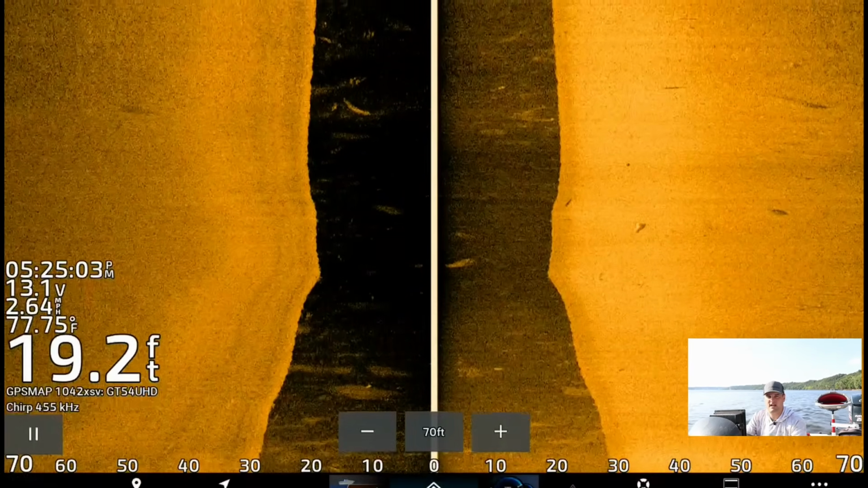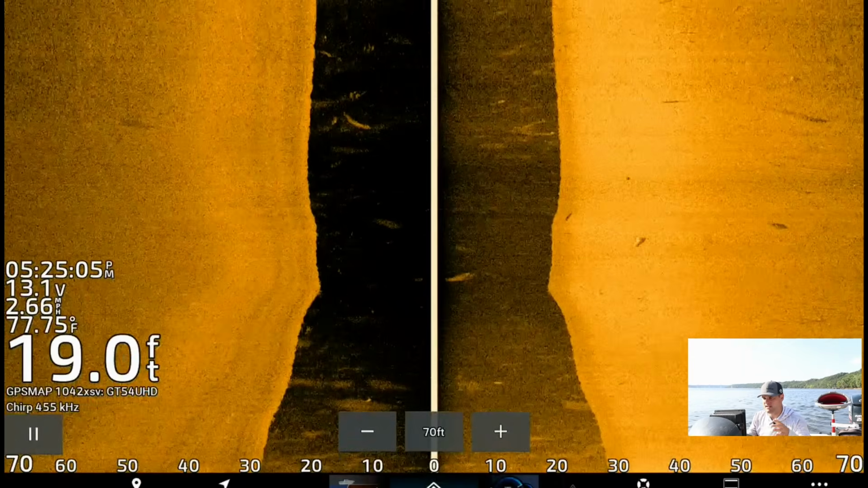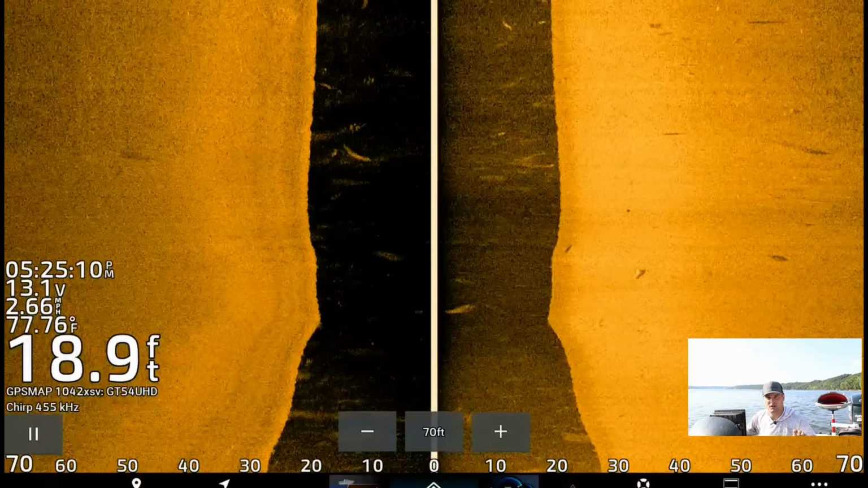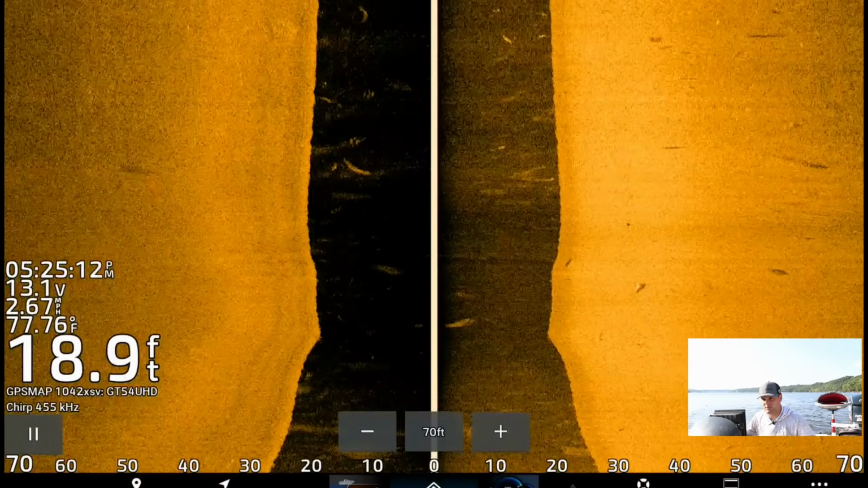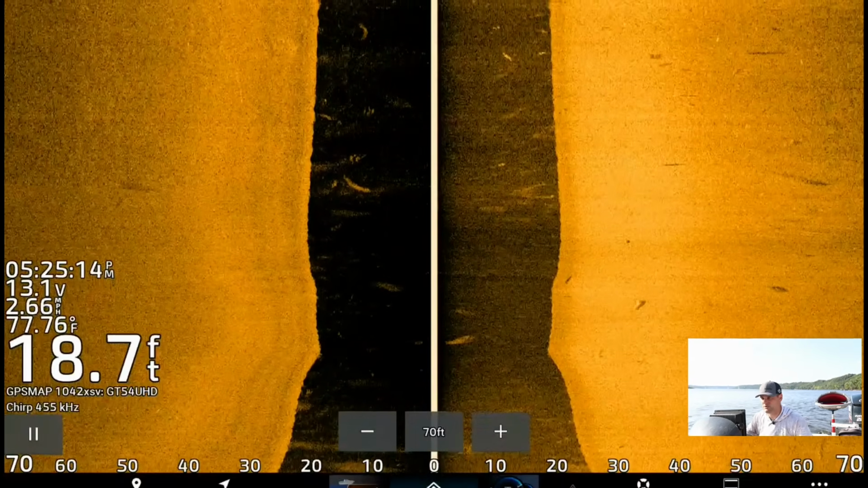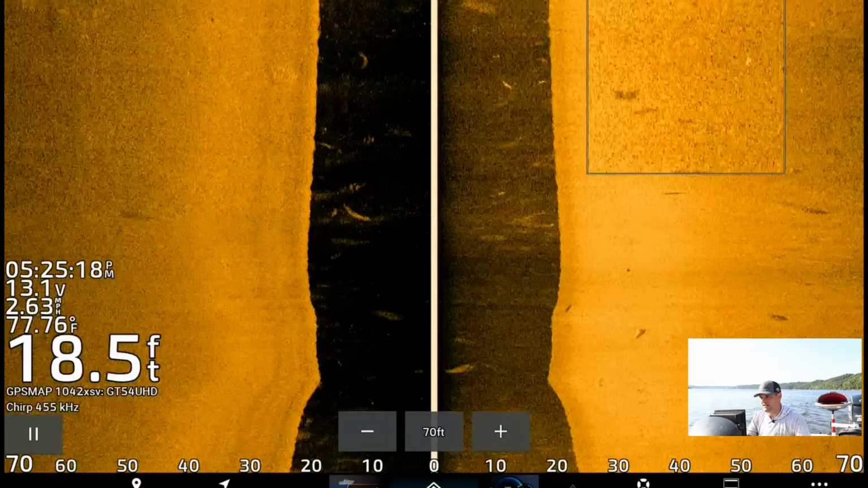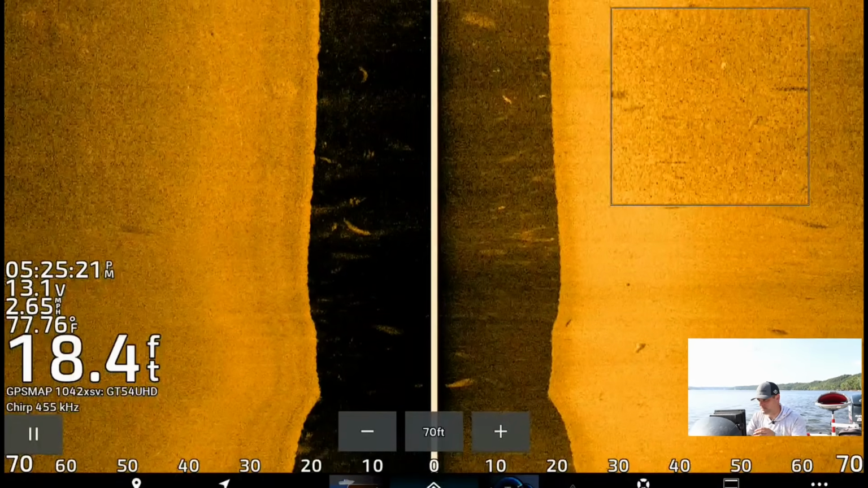I've had it explained by an engineer that as you increase your frequency, you're taking more pictures of the river bottom and to the sides, which gives a crisper image. You're taking more pictures per second. That's the way an engineer explained it to me.